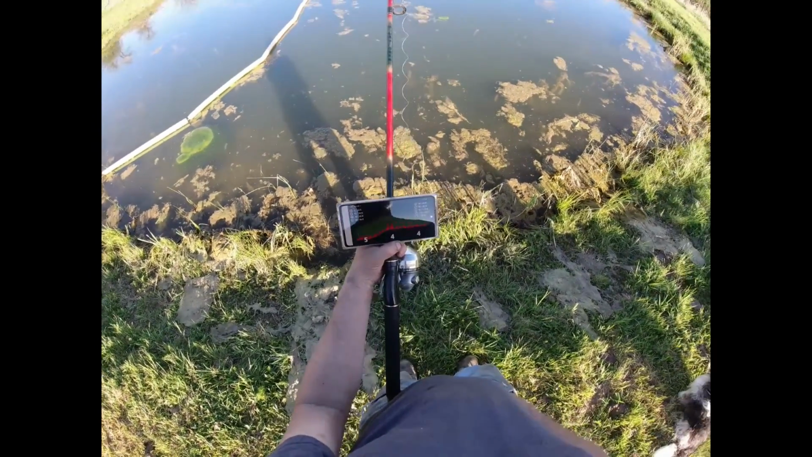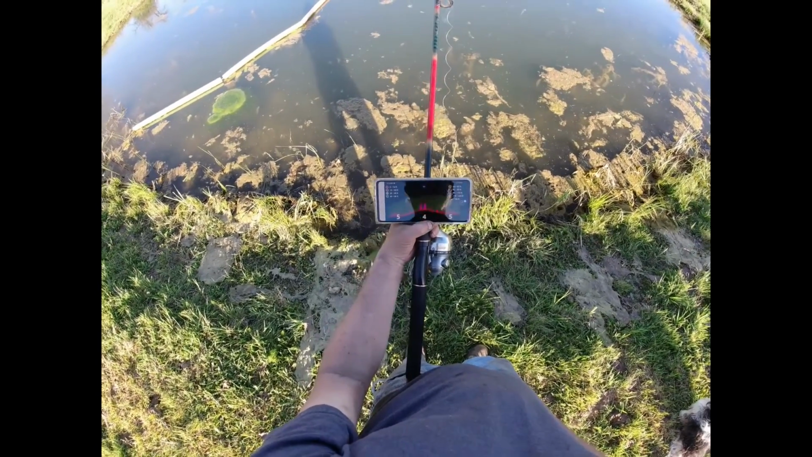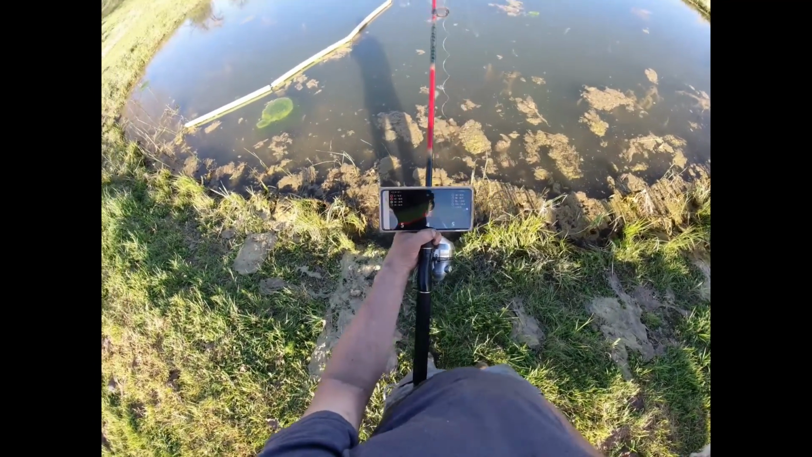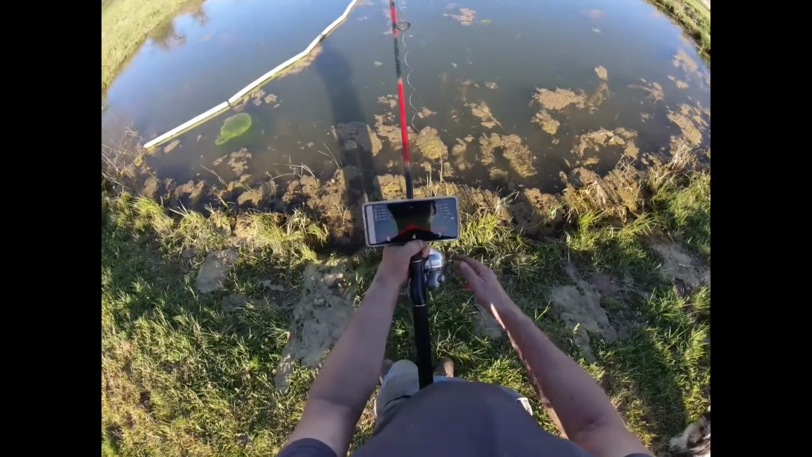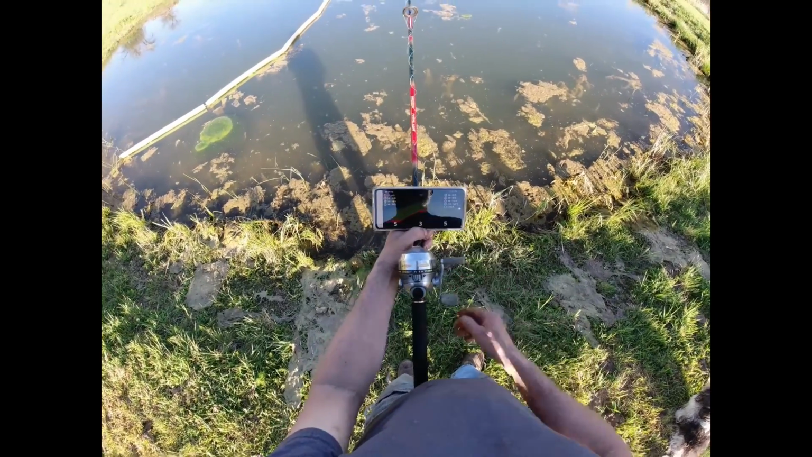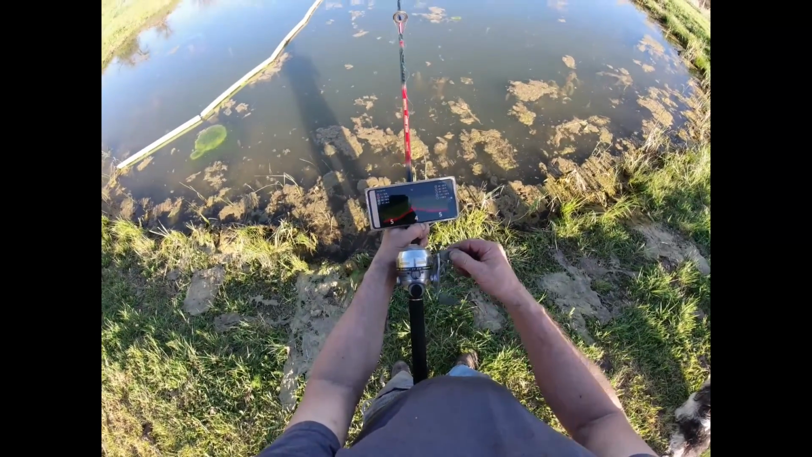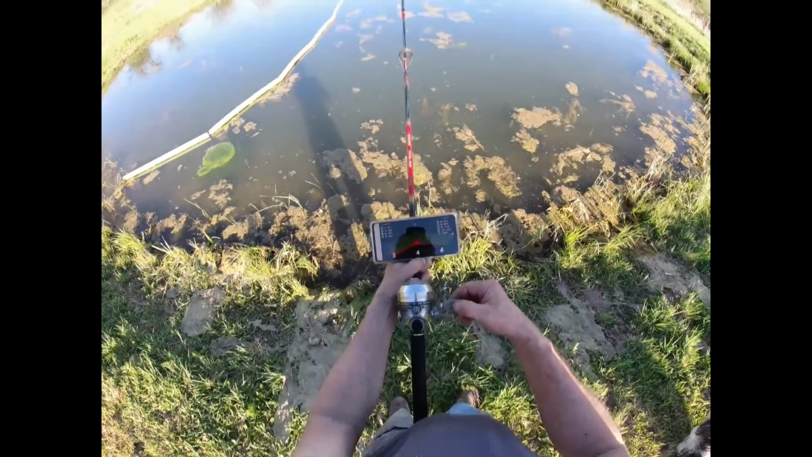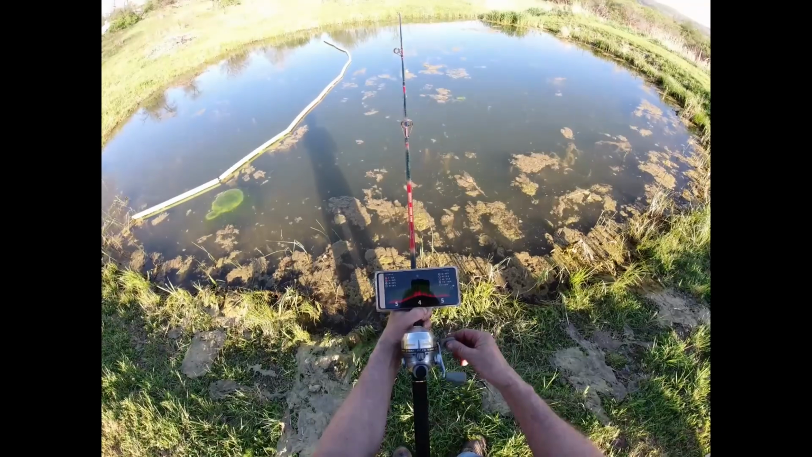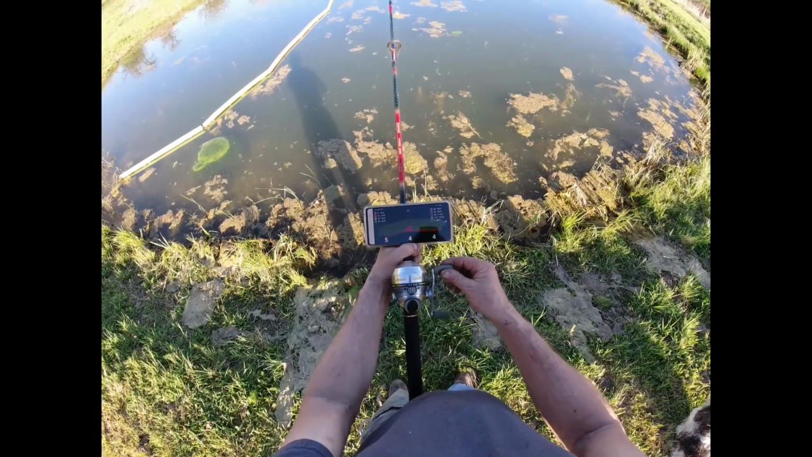It's under 16. How wide are we? Five feet. Five feet, 4 feet.